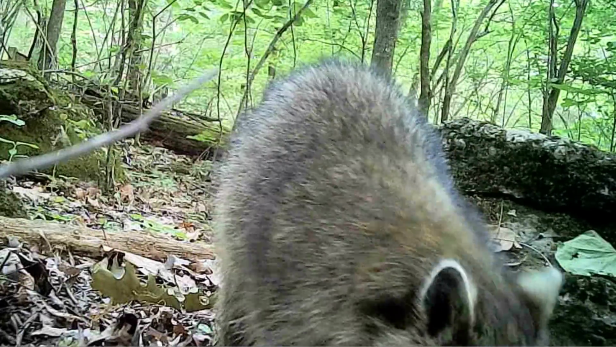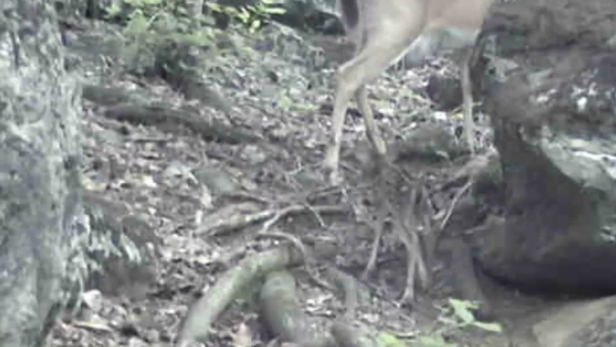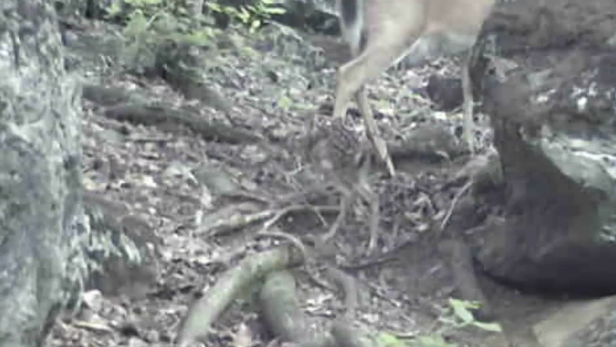Well, the little animals are moving around good, and the little precious fawns, they're just starting to be born on the ridge. And oh, ain't they precious.